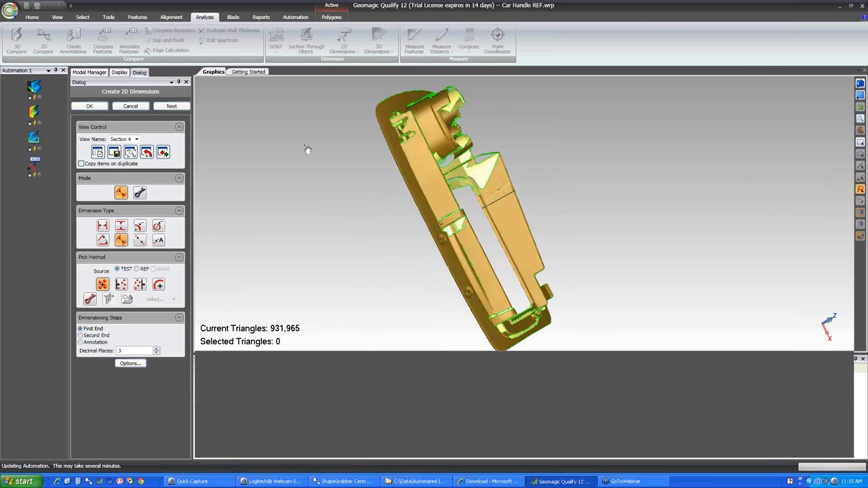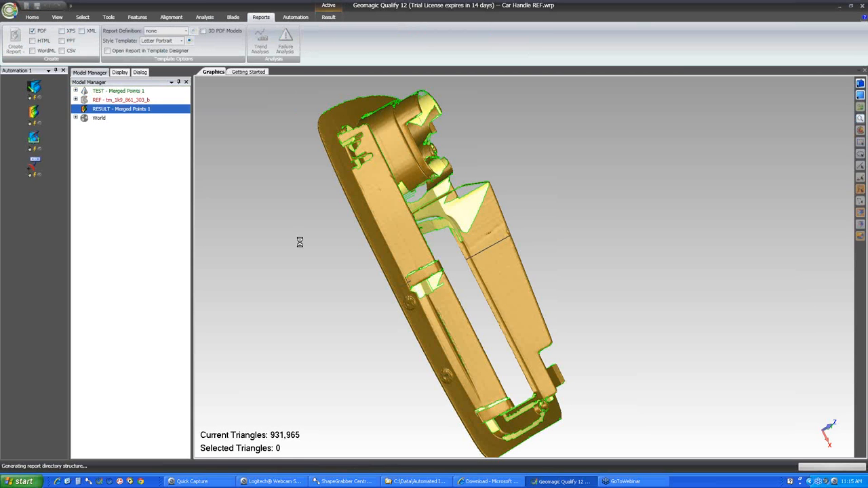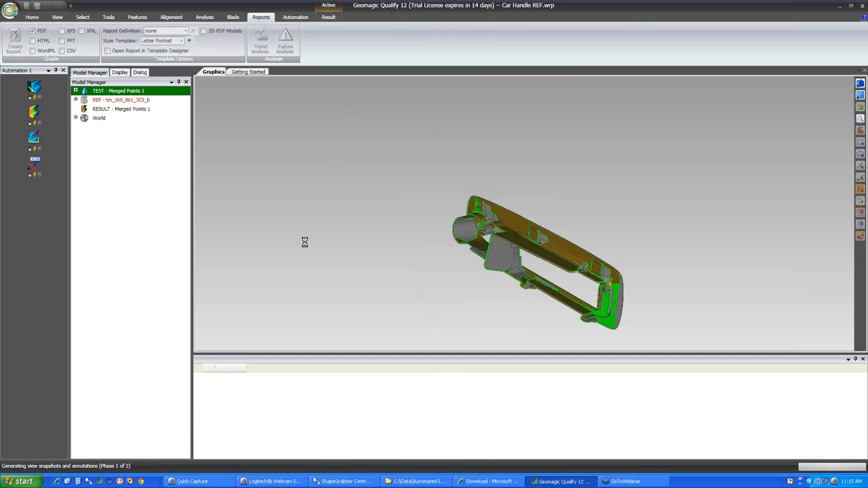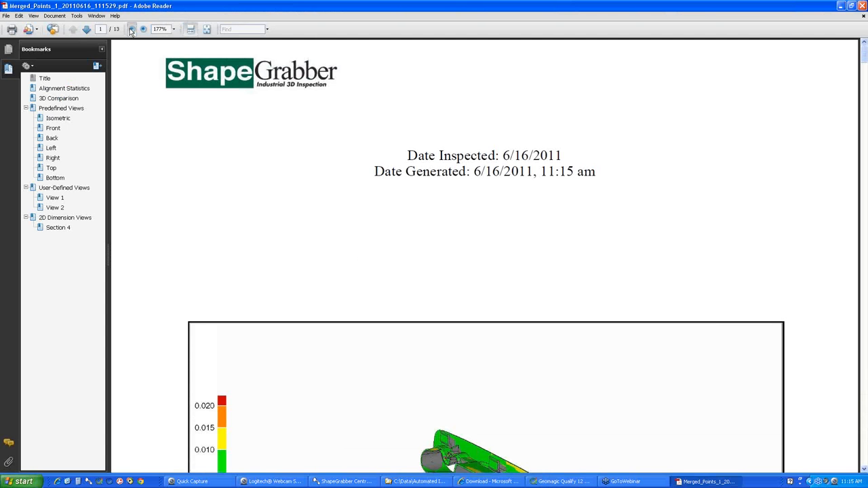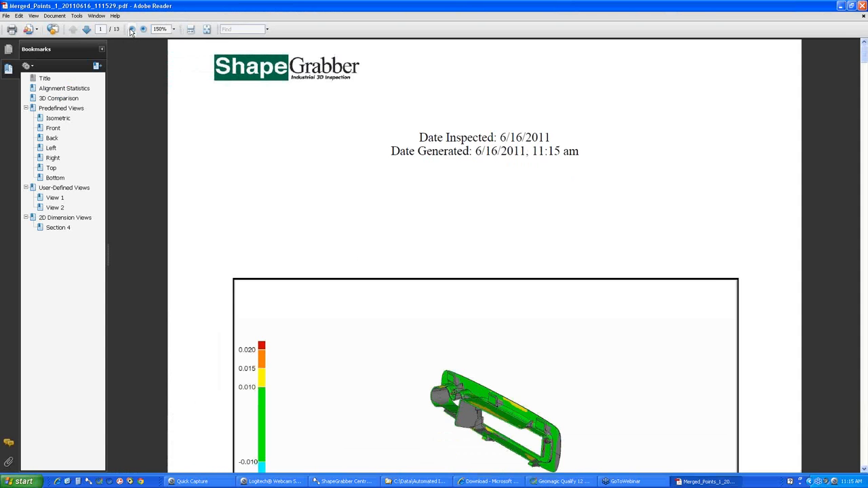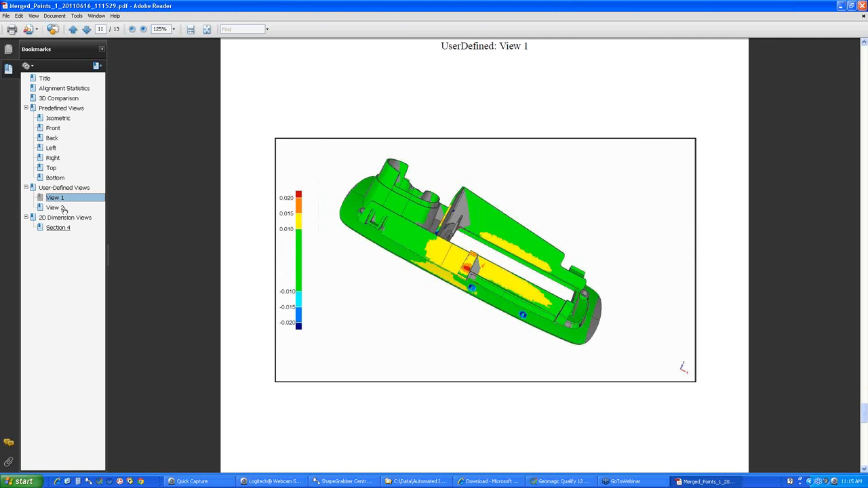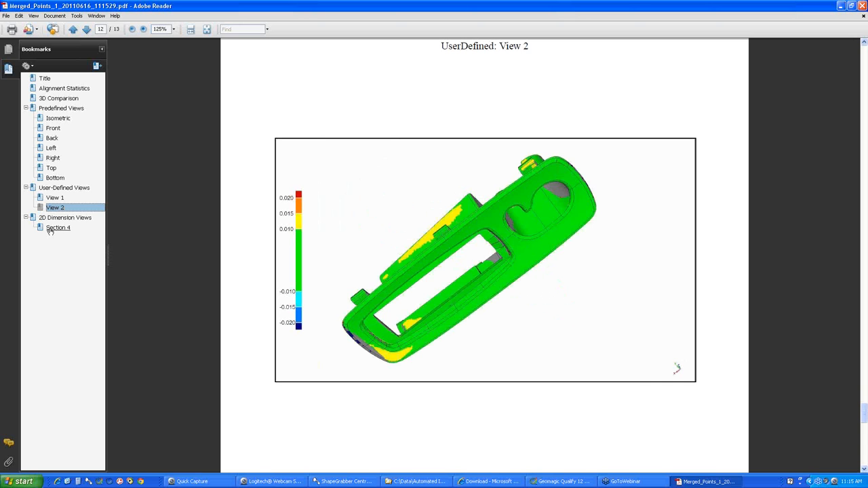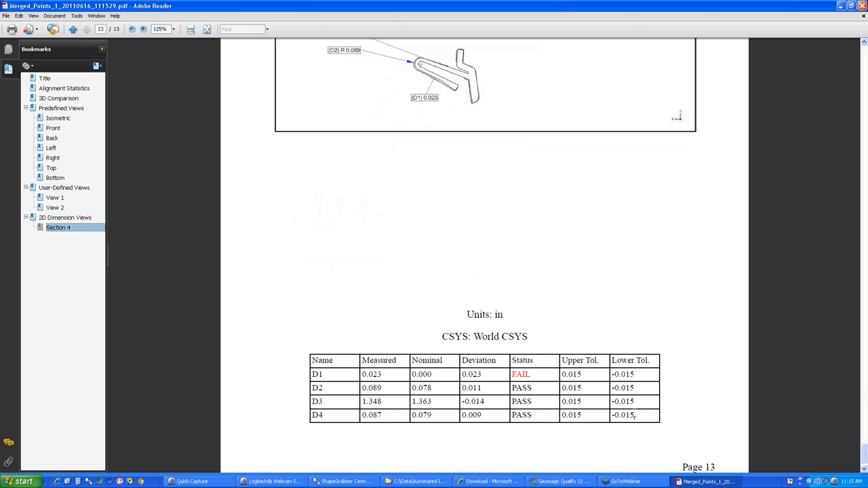And lastly, we can go and generate a report. So this report will capture all the information that we just analyzed. We'll see that color comparison from many different views, as well as the summary of the dimensions that we made. So if we quickly look through this result here, we will see some different views of that color comparison, where we can highlight the deviations that we're seeing, as well as the specific measurements we made, and a table summarizing all of those results.